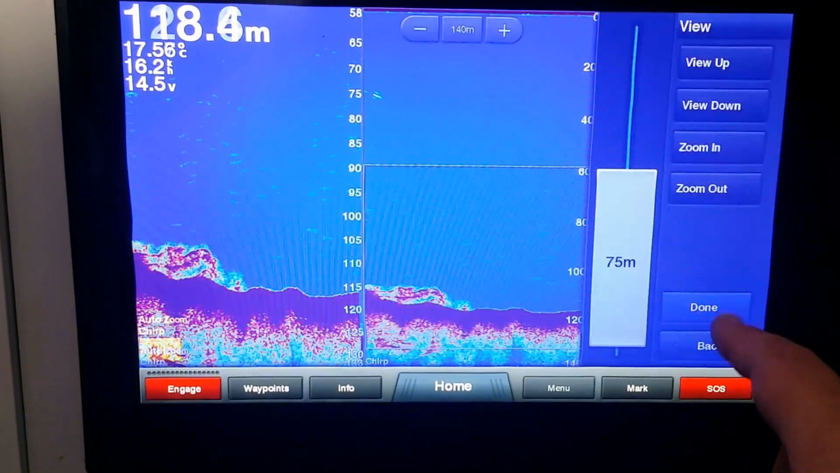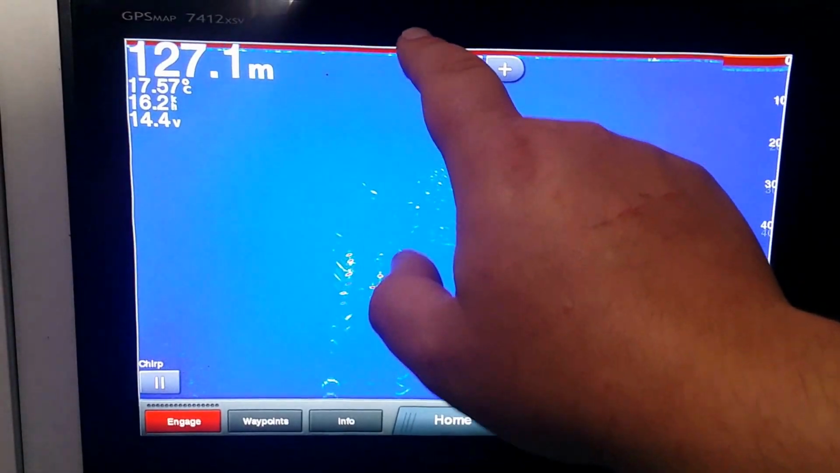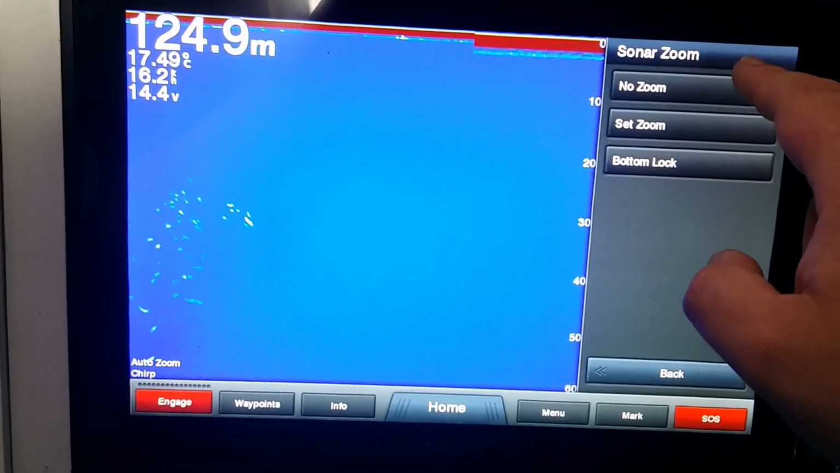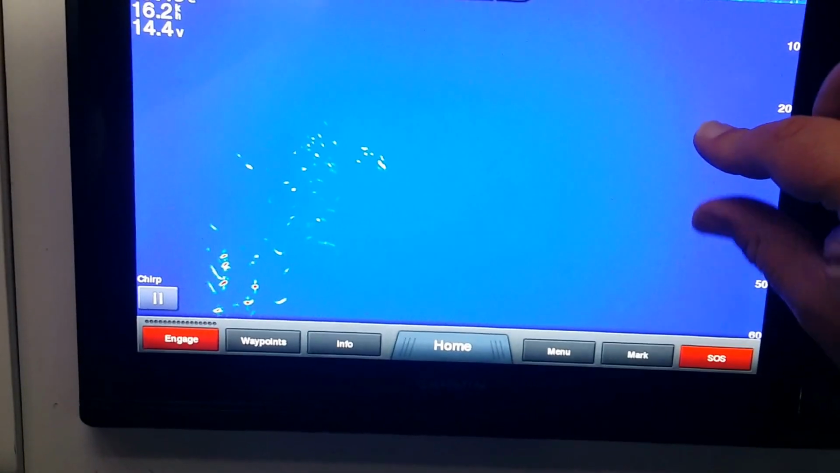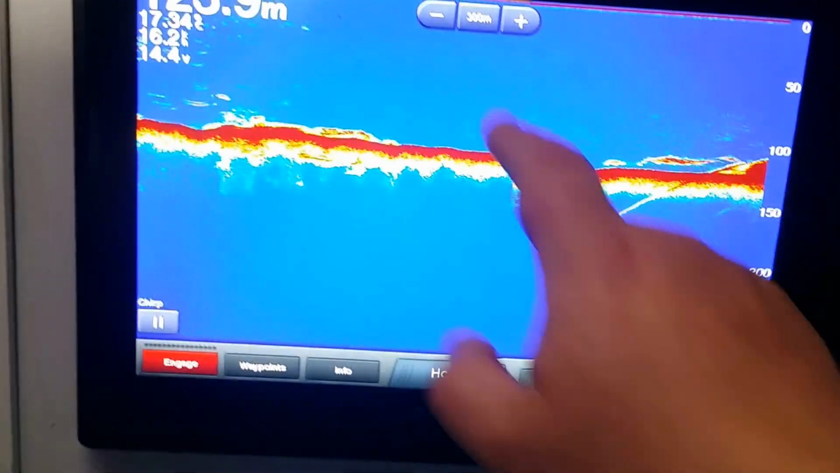We're going to go done, but we're going to decrease our zoom back to normal now. So we'll go menu, zoom. We're going to turn zoom off. Zoom off. I can always pinch and zoom the screen to increase and decrease it, or I can use the plus minus keys.